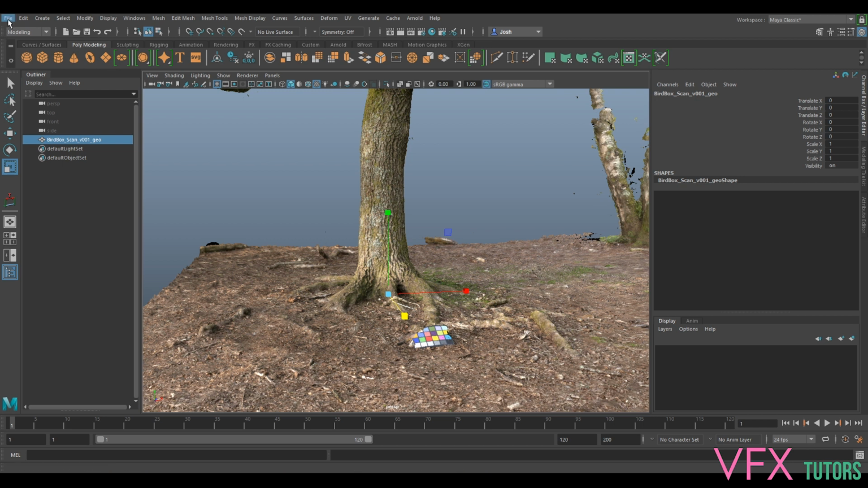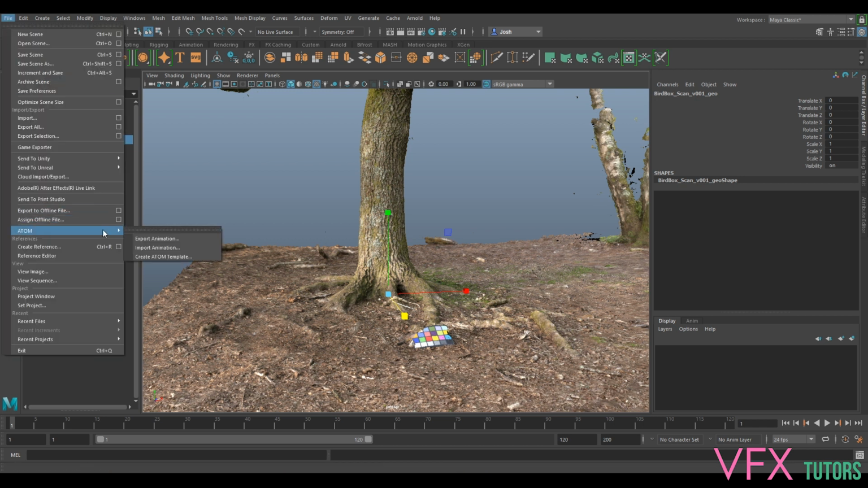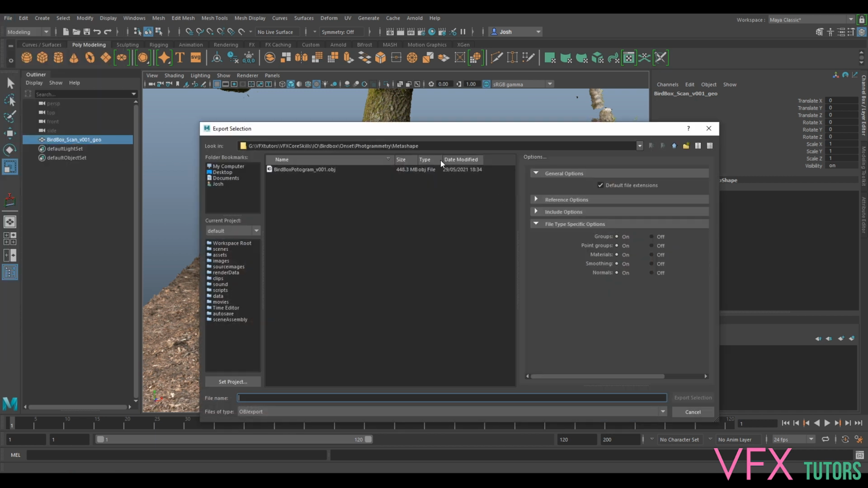I forgot about that. So if we go File, Export Selection, and we're going to go back out of Onset. Let's make a new folder called Layout.